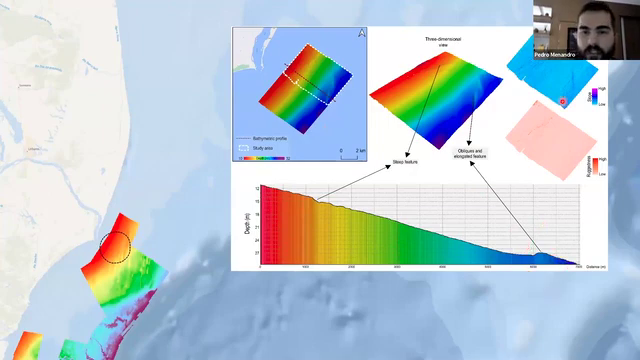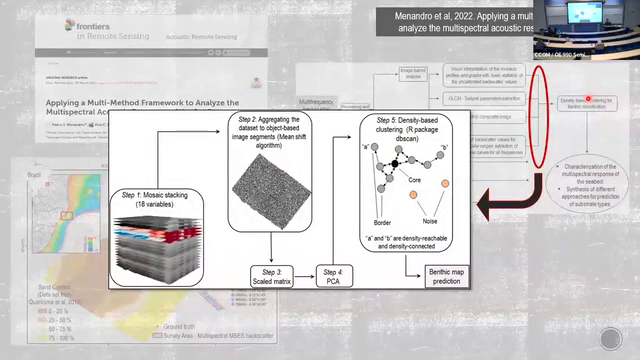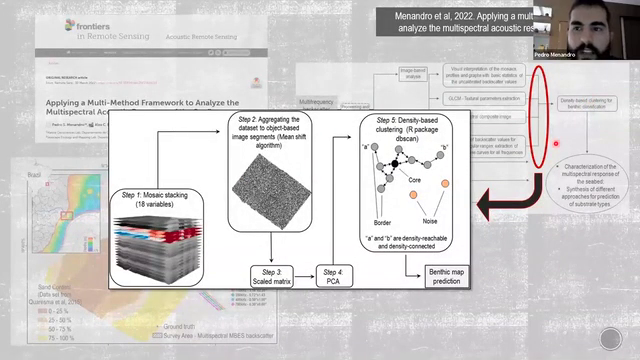You can also see it here in the slope. Here is just a detail on this step. This is not so trivial.